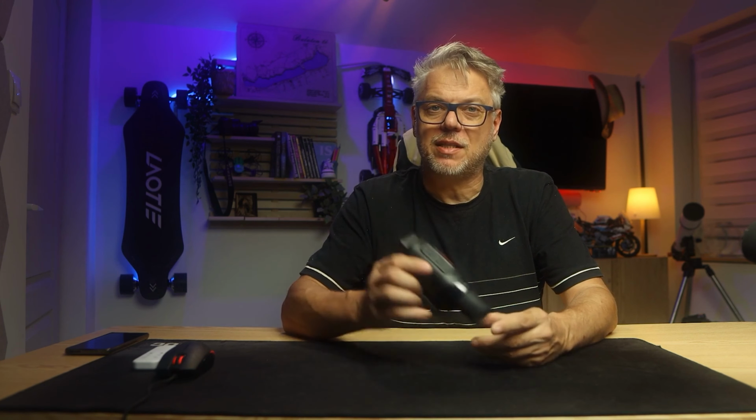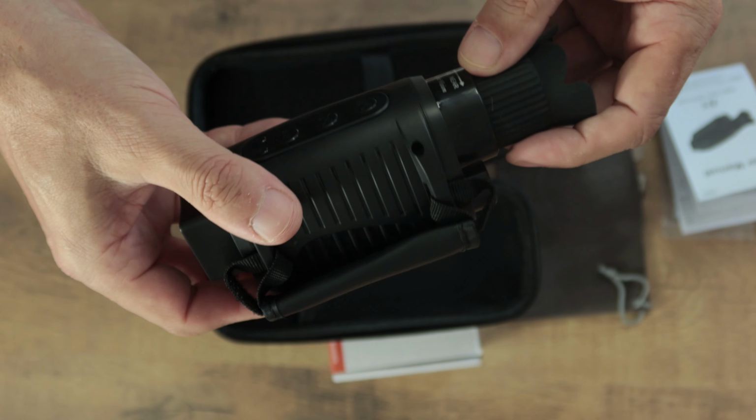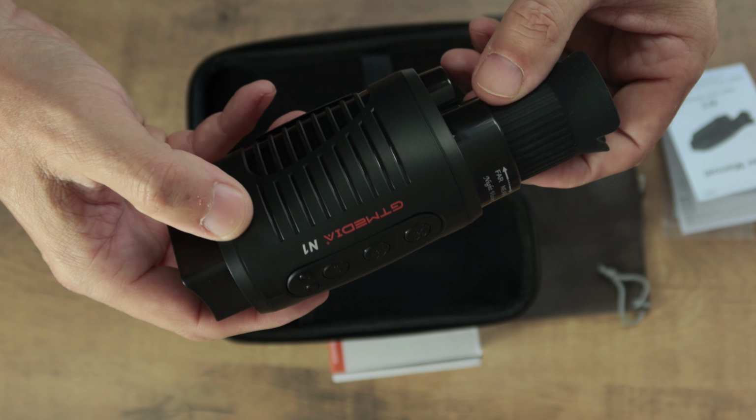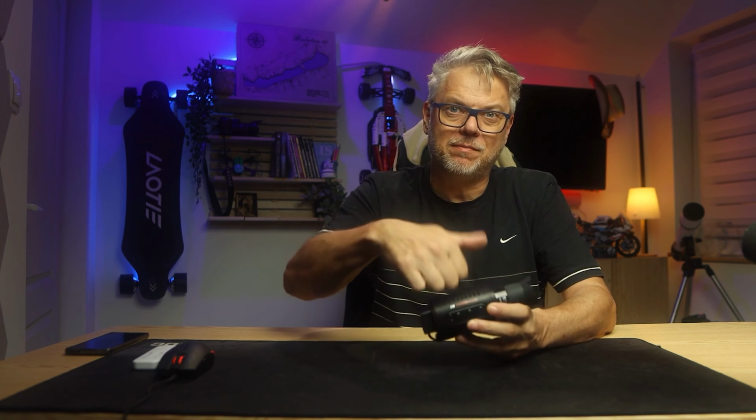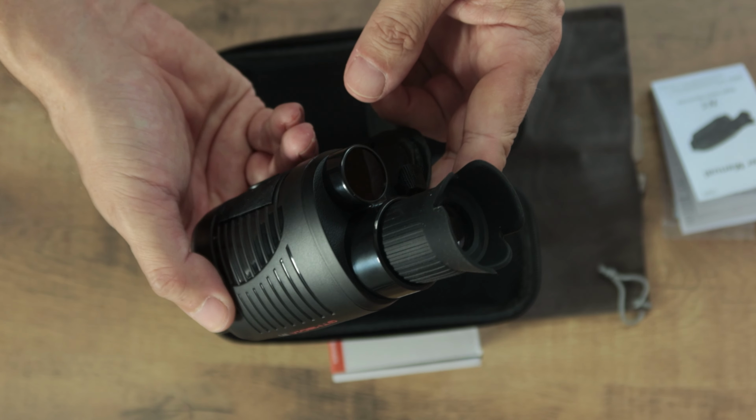That's where the good things end, because when you take out the gadget itself, contrary to the pictures, you don't get something installed in a durable, rugged case, but rather a kind of clunky, hard plastic casing, and, well, this doesn't bode well.